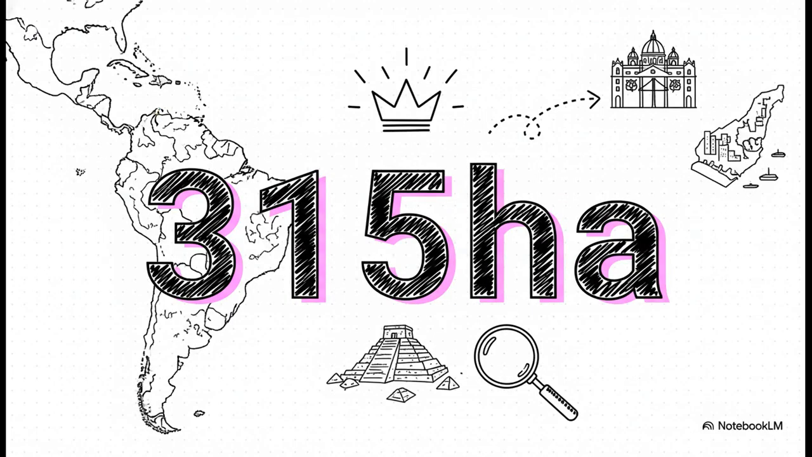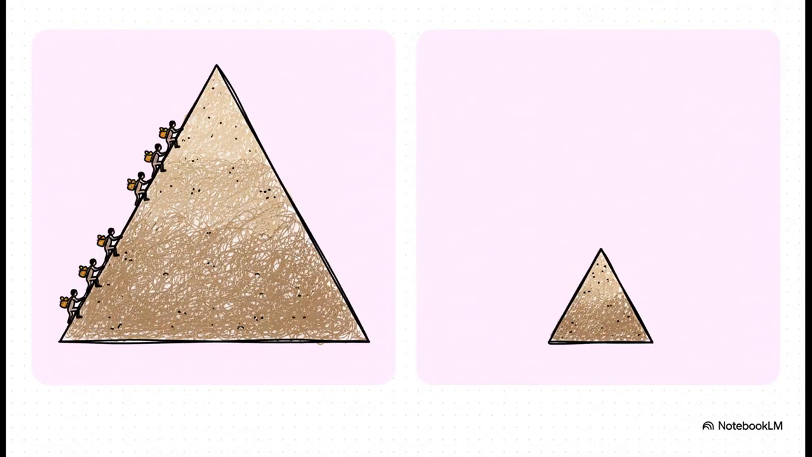The sheer scale of this is just immense. The largest site, Kotoka, covers 315 hectares. For perspective, that's larger than Vatican City and Monaco put together. This kind of construction takes a staggering amount of labor. Just to build the core of Kotoka, the Casarabe people moved over 500,000 cubic meters of earth. To put that in perspective, that is 10 times the amount of earth moved to build the famous Akapana Pyramid at Tiwanaku, a major Andean capital.